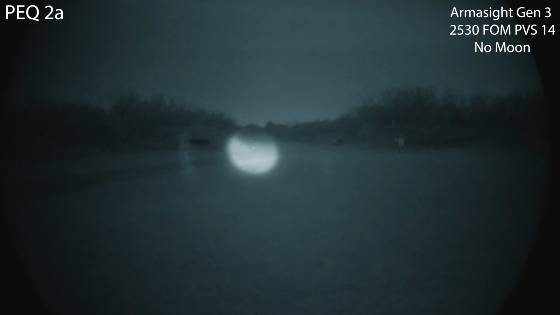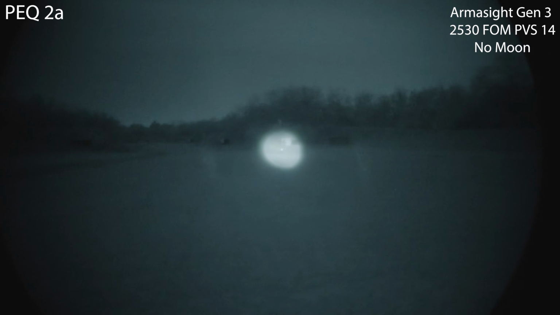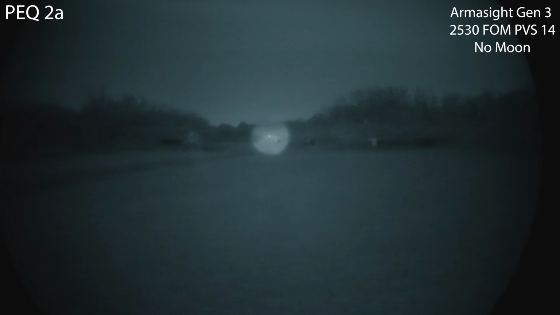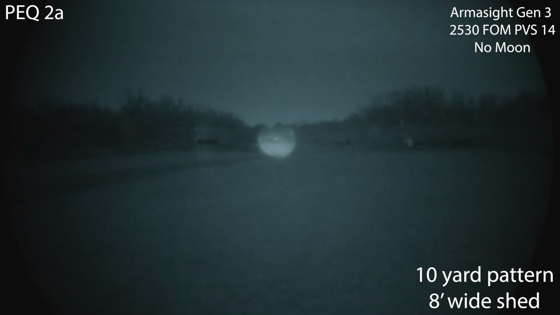I am actually a huge fan of the PEQ 2. Pretty useful. Bummer it is as big as it is, but overall, I'd say pretty darn useful. There is the PEQ 2.